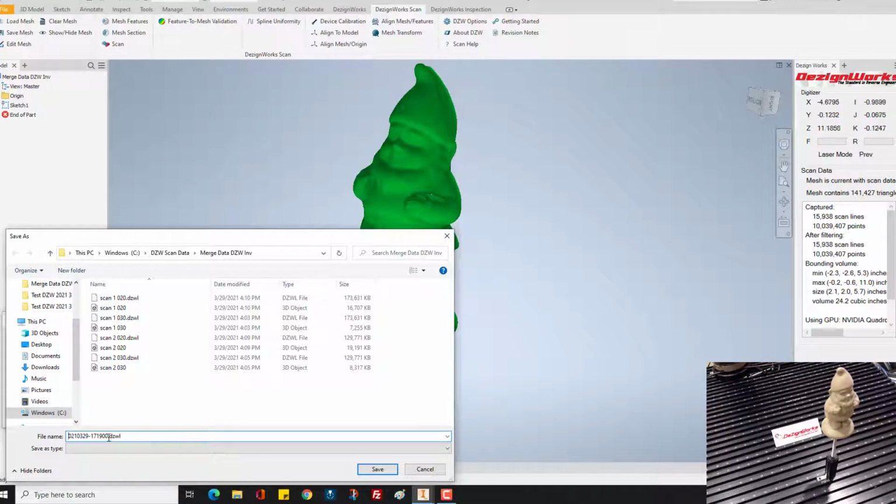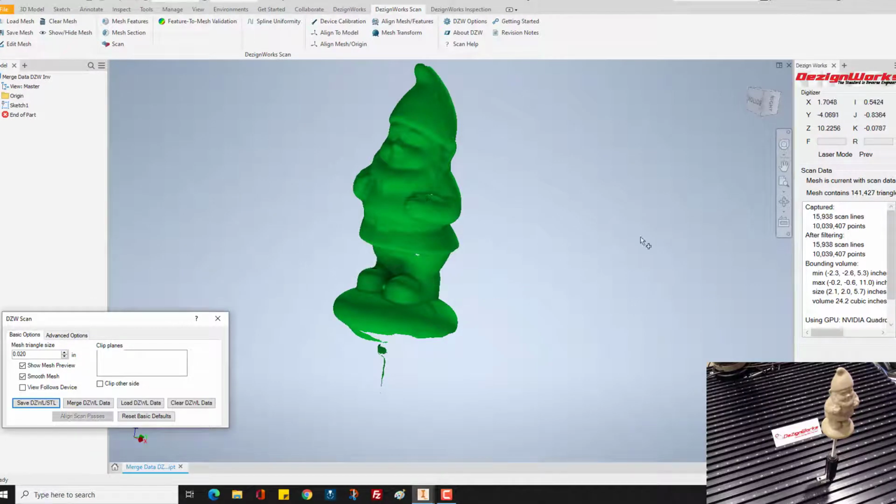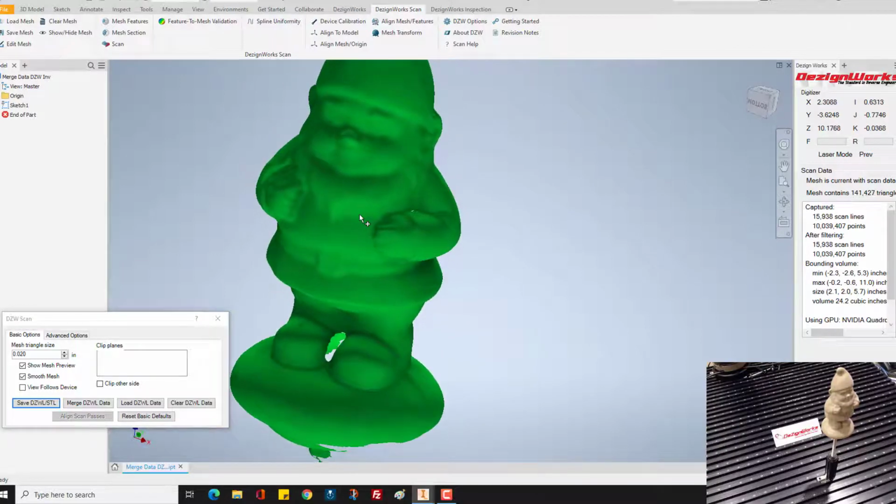We recommend giving it a name with the size of the scan. So we scanned some other parts in here too. So we're going to say scan 3. We'll say 20 thousandths. You don't need the decimal. Again, it's just to let you know what you were doing and what the triangle size. And you'll see this will update a little bit, and you'll see how it's more definition.